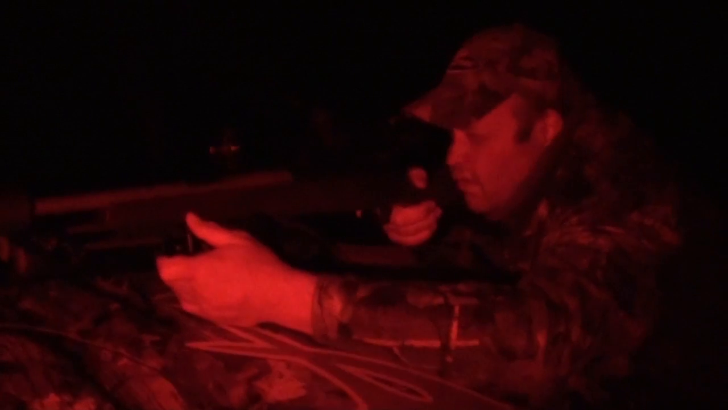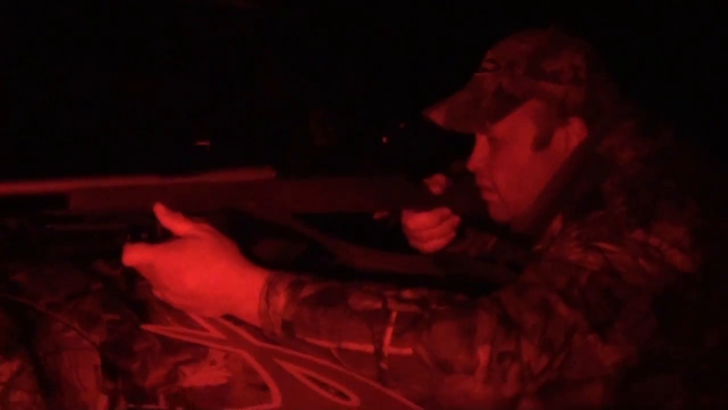With the red filter on, it takes a lot of the harshness away from the bright white light, and so when it's shone in the eyes of the fox, they're less likely to scarper. We see a set of eyes in the darkness and kill the engine immediately. We make our way quietly out of the truck in complete darkness, and I begin to squeak the fox. As I'm busy squeaking, Steve grabs his rifle and gets ready for taking a shot.